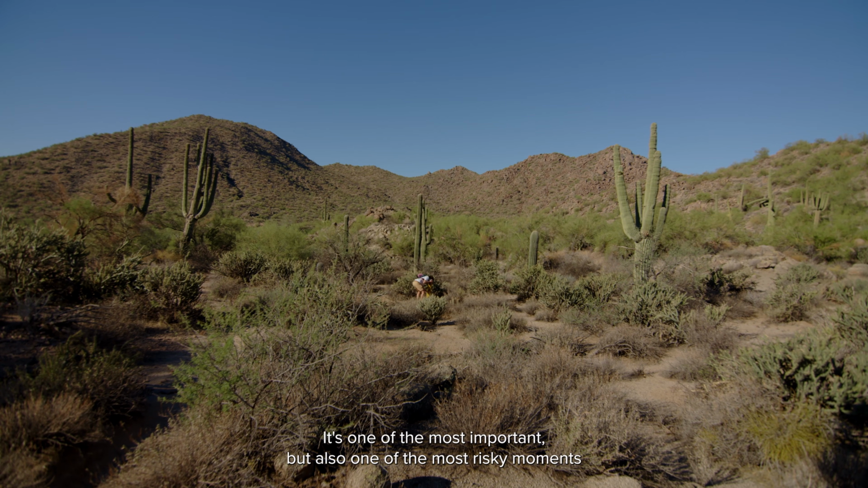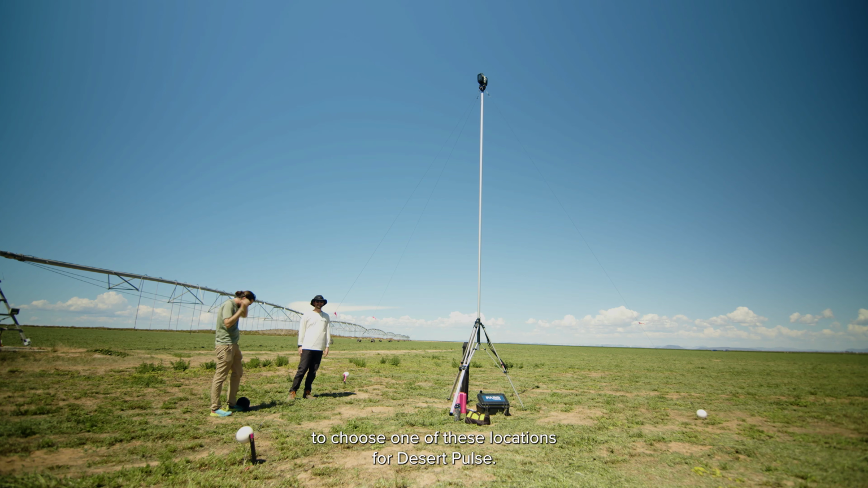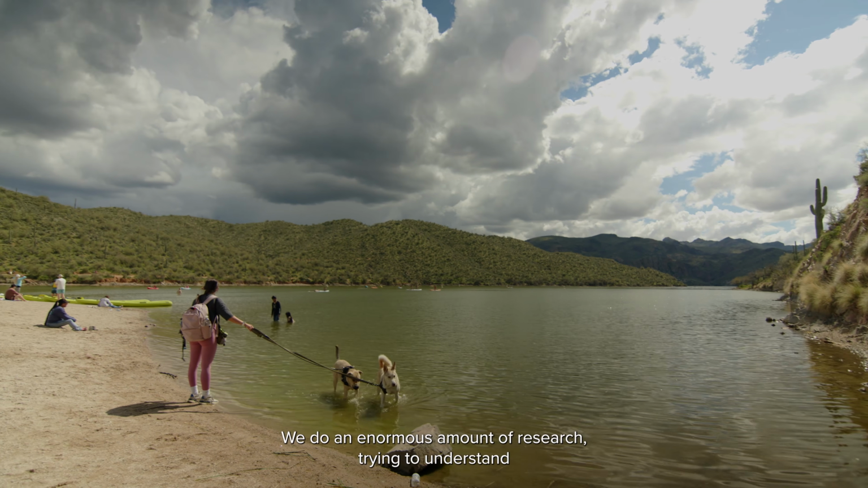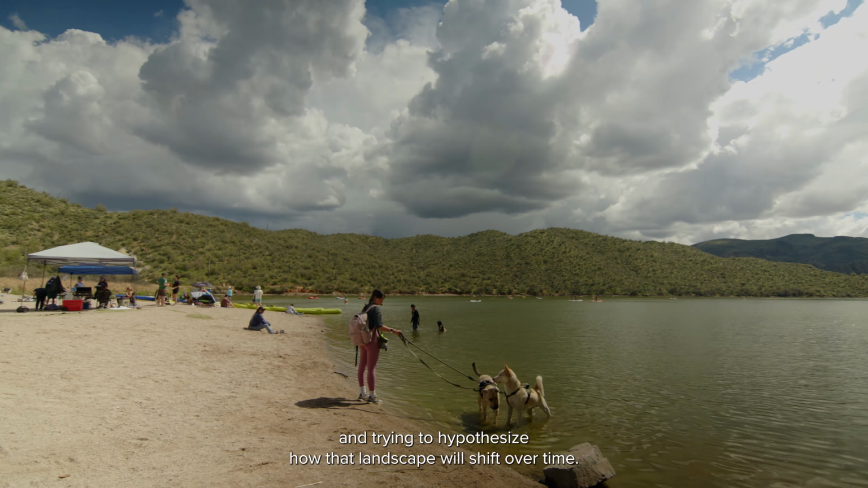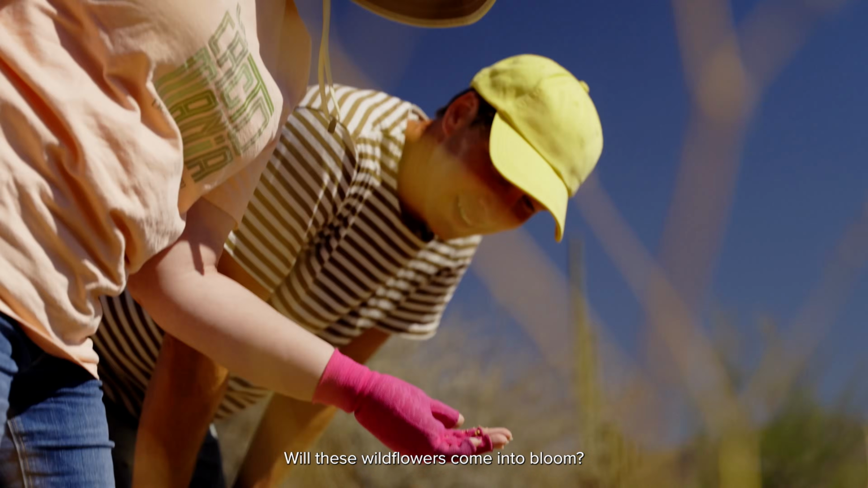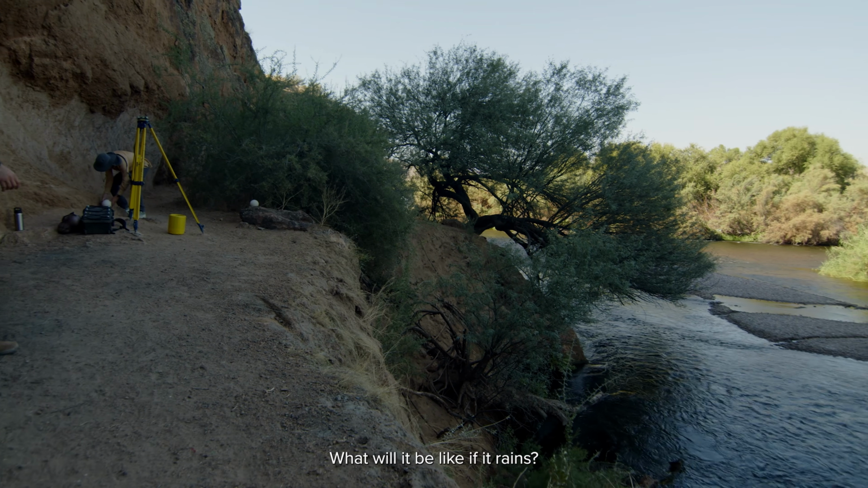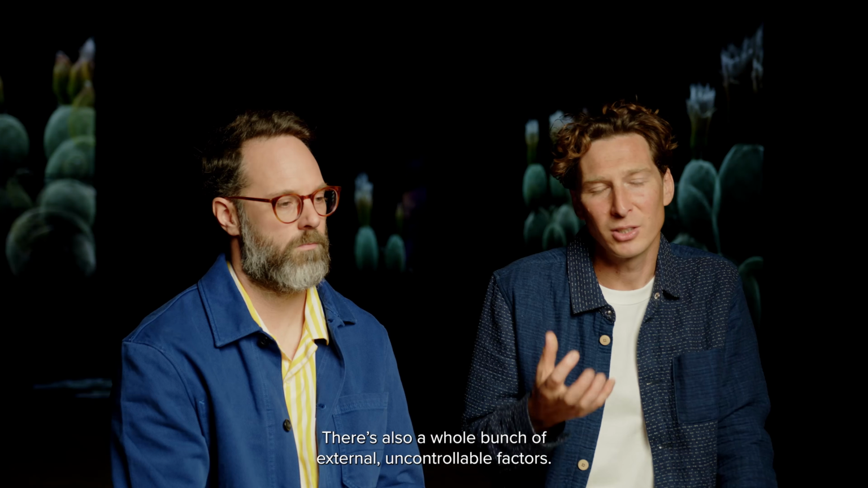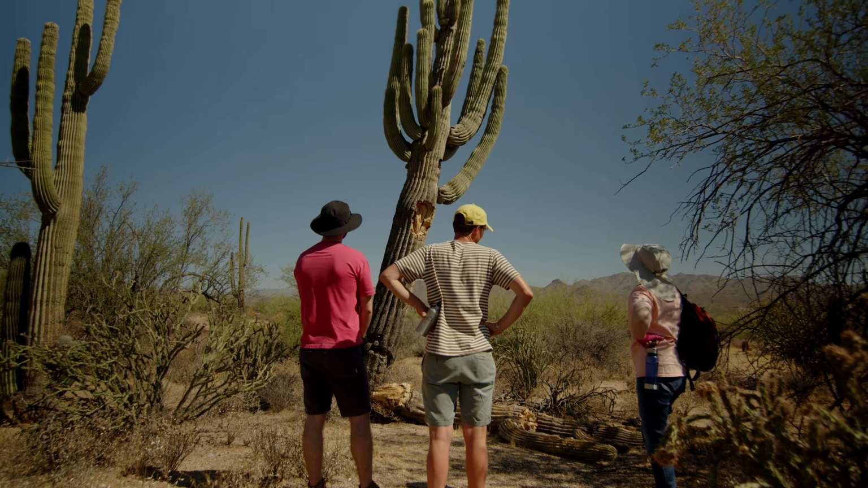It's one of the most important, but also one of the most risky moments to choose one of these locations for Desert Pulse. We do an enormous amount of research trying to understand and hypothesize how that landscape will shift over time. You know, will that saguaro grow? Will these wildflowers come into bloom? How will the river run through this place? What will it be like if it rains? There's also a whole bunch of external, uncontrollable factors.